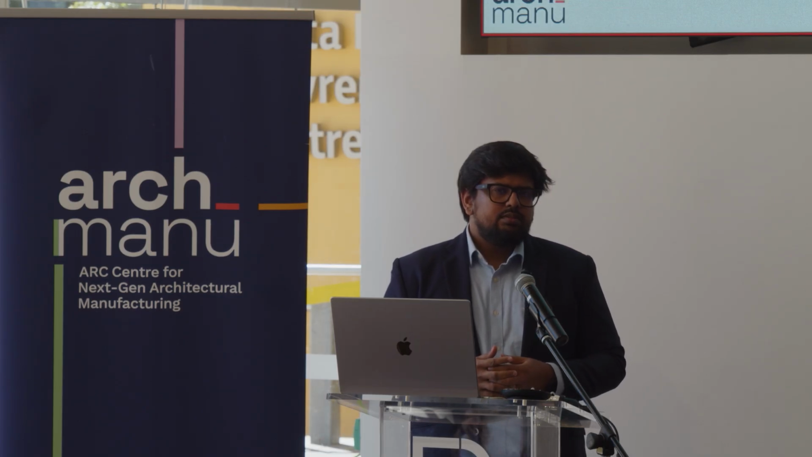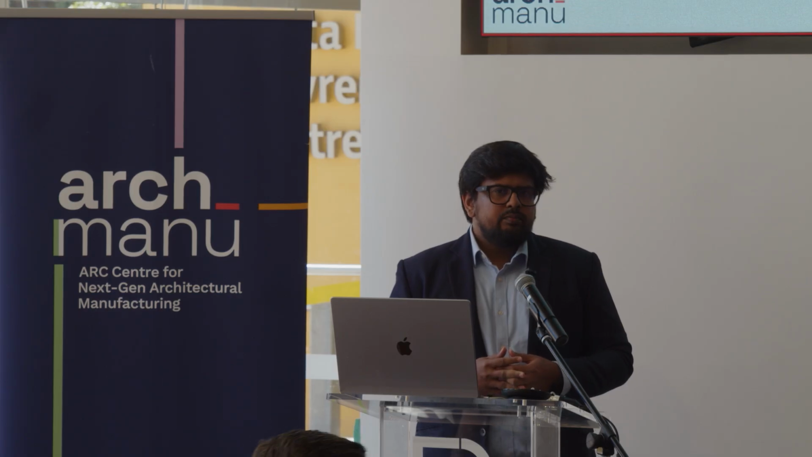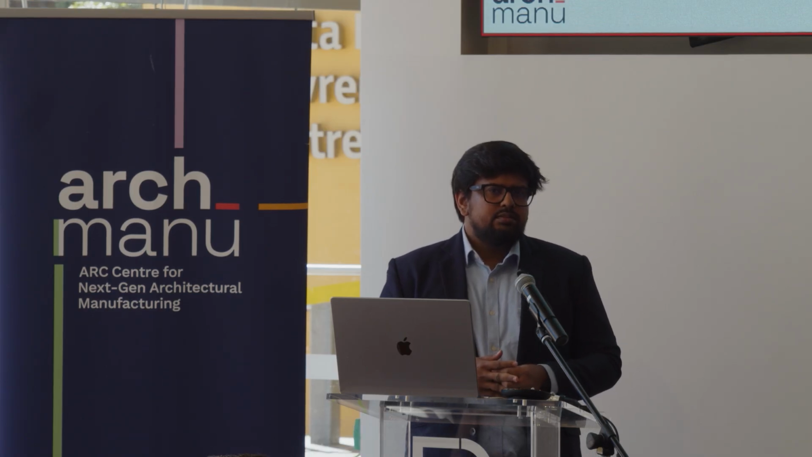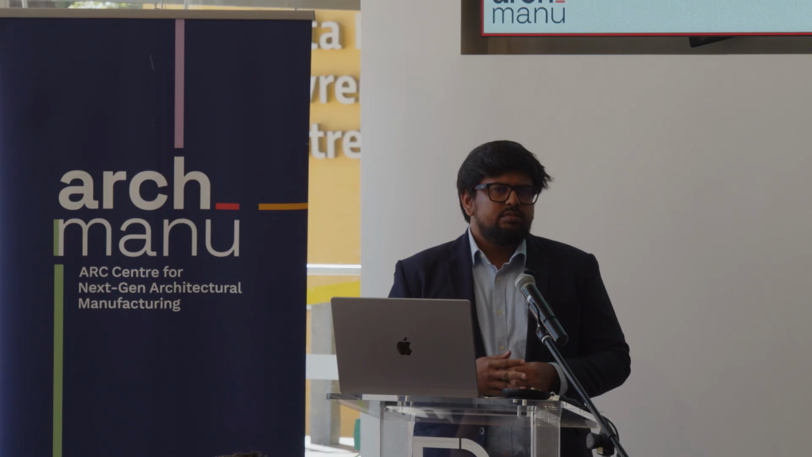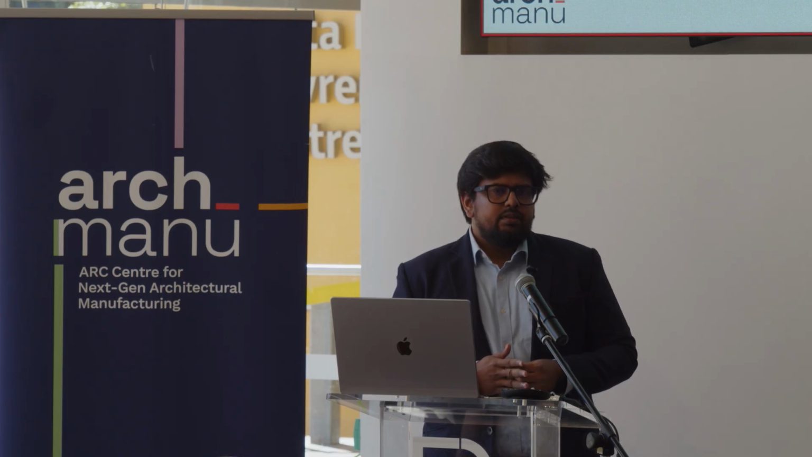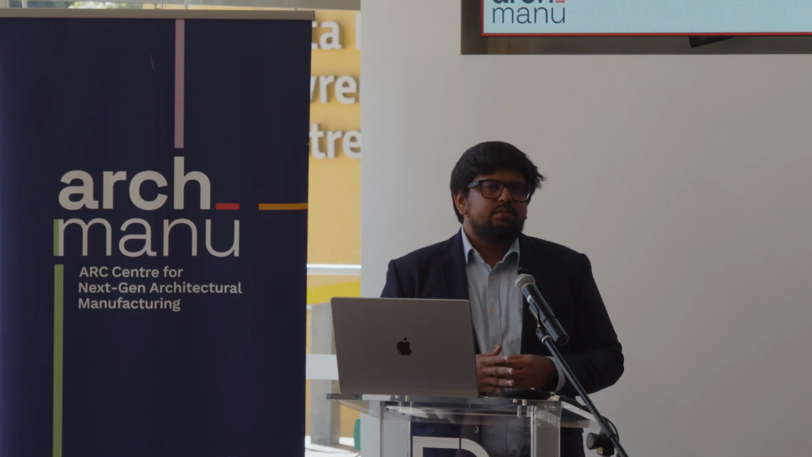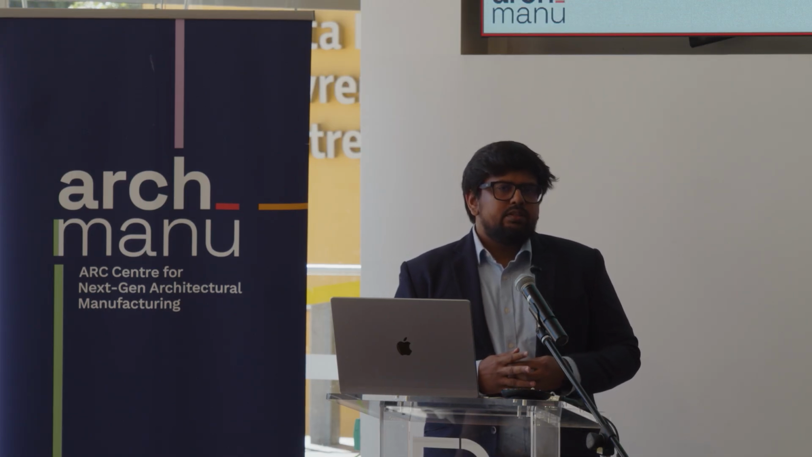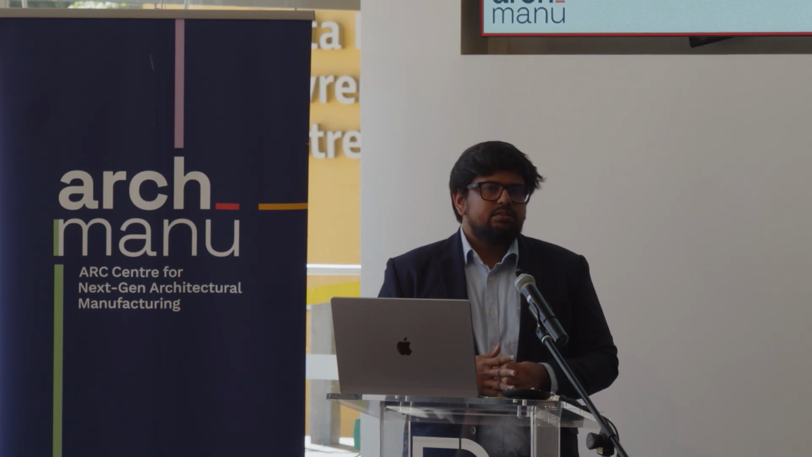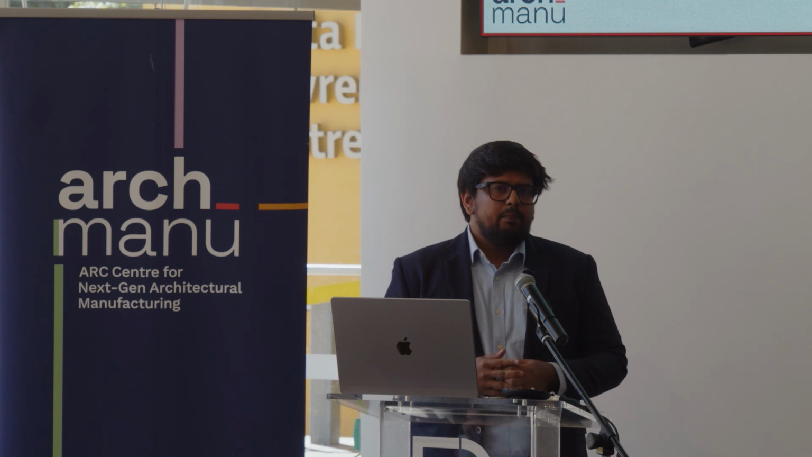For a client that has repetitive materiality and forms, the scanning is used to very quickly assess, even without BIM, the quantity of material available, and it provides an inventory of what kind of waste is in situ and what needs to go where. So that becomes an inventory for the contractor to adhere to.